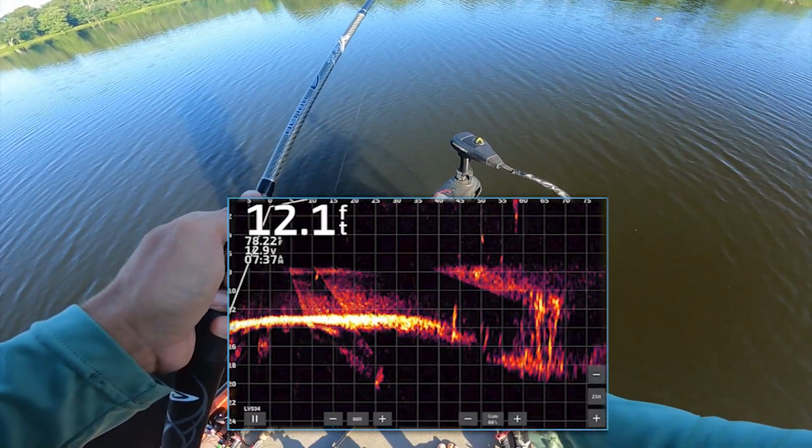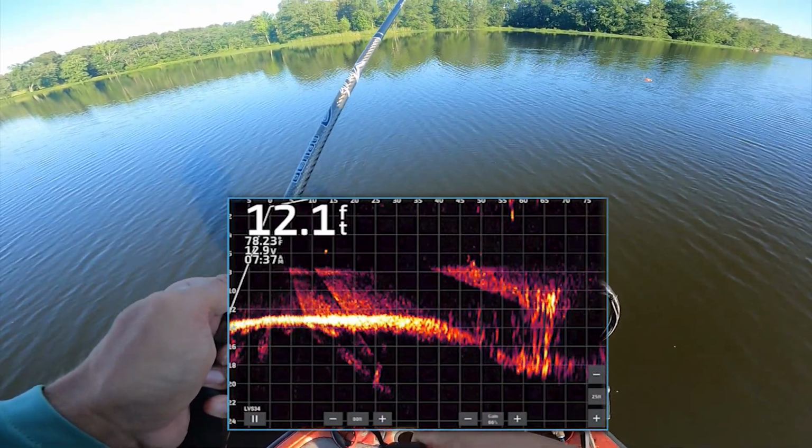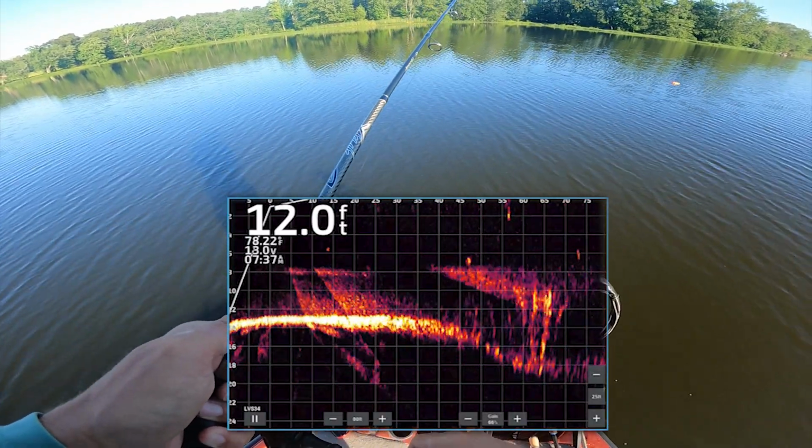And guys, I'm not familiar with this lake at all, by the way. This is my second time ever here. So let's see if I can get that dude's attention. Nope, he didn't see it. Oh, he's not a bass.